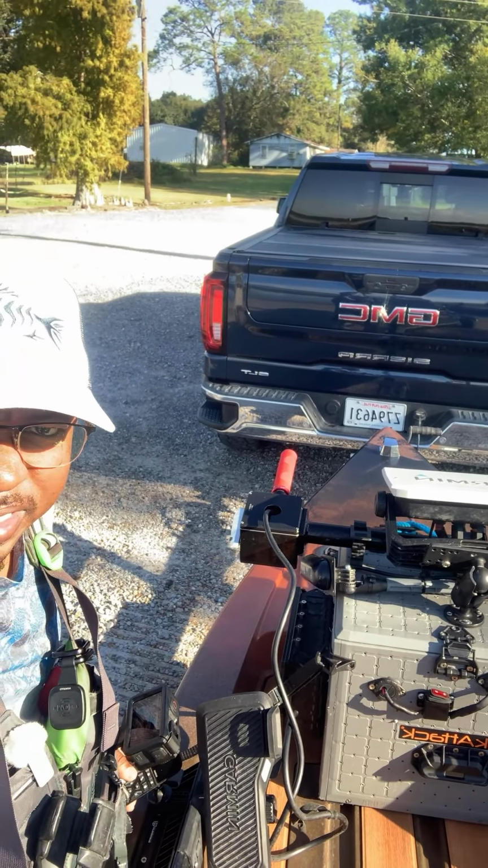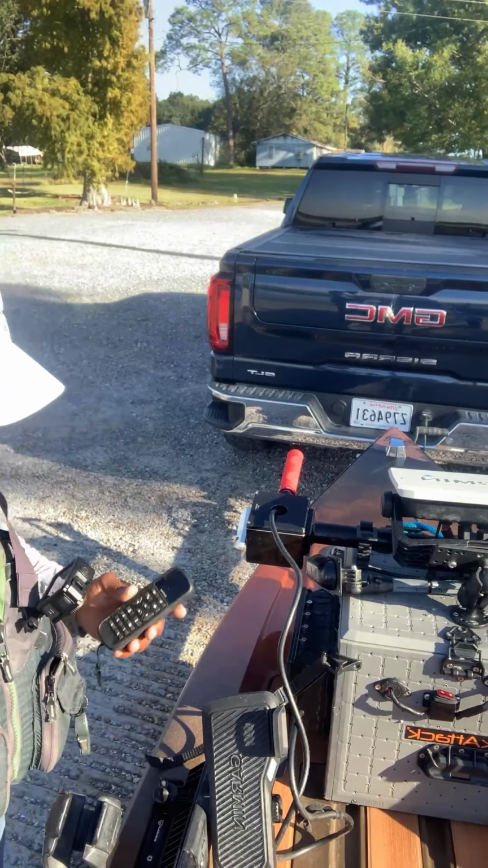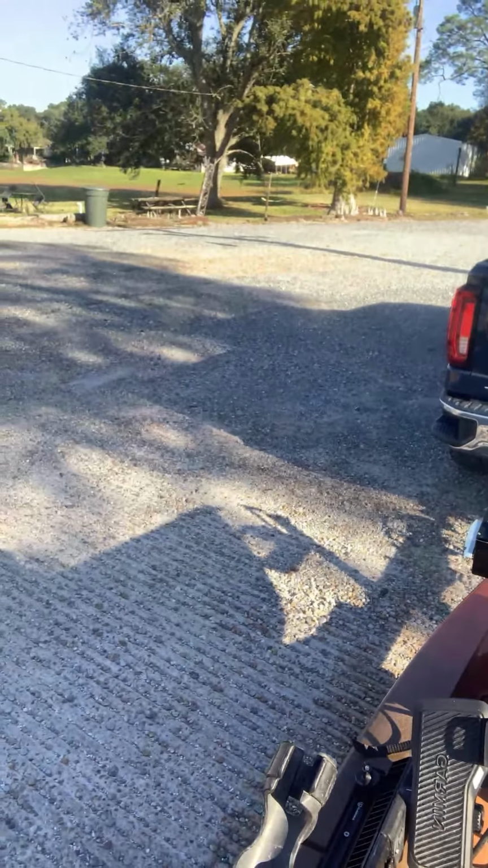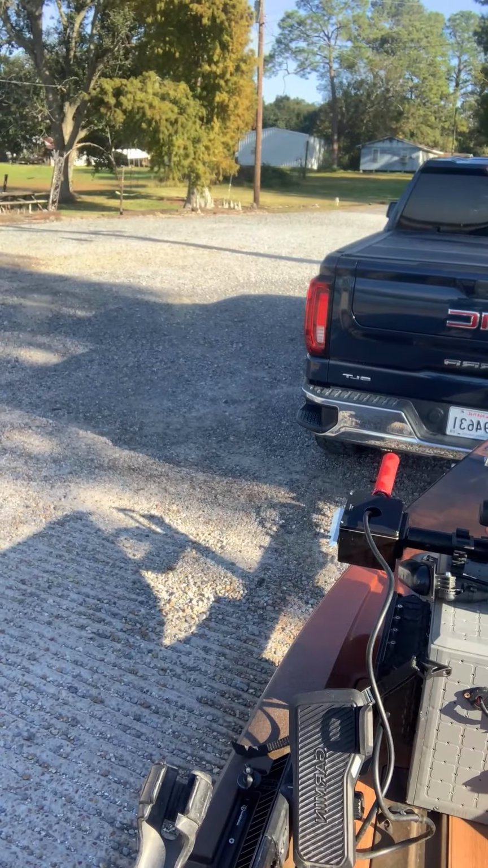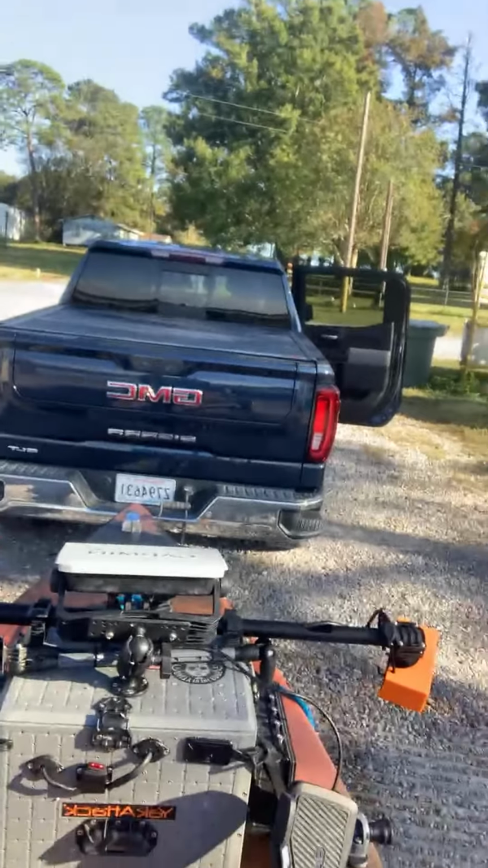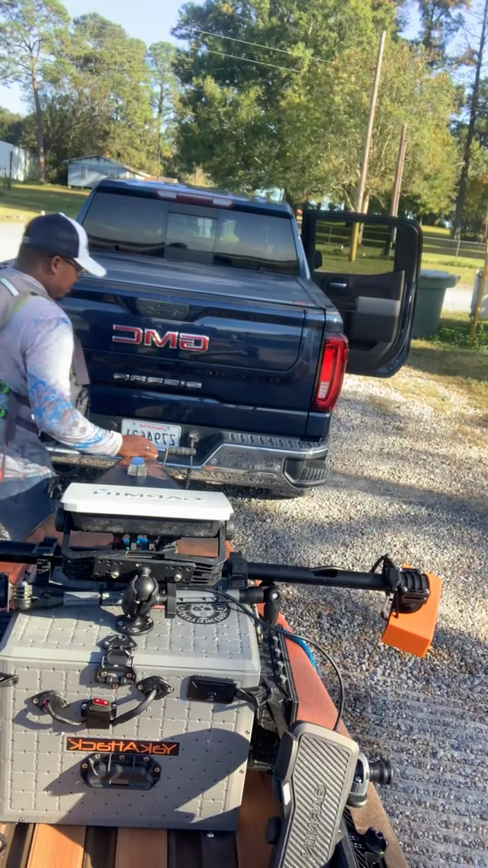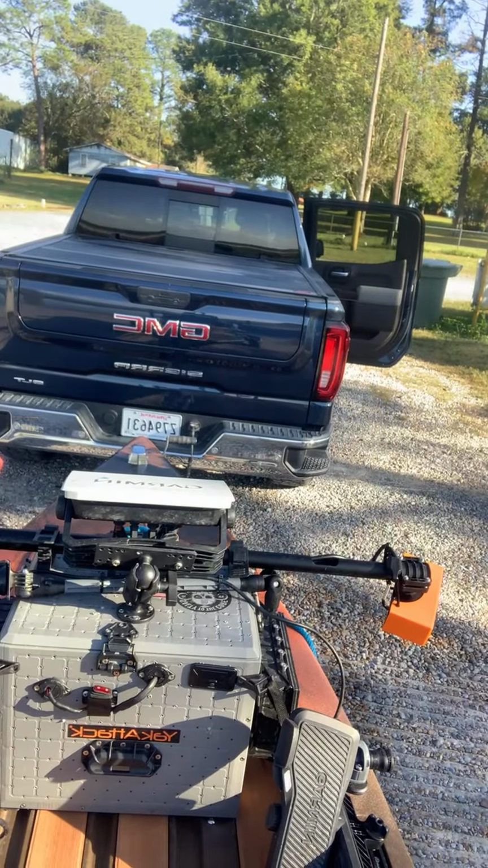Alright, y'all ready for this? Either nightmare or a fantastic mod? We're about to go find out. I'm about to jump in my truck. I'm gonna keep y'all on the back seat, clipped right here. I'll put y'all in the middle though, that way it doesn't fall off. And I'm gonna back this thing up into the lake. Make sure everything is good.